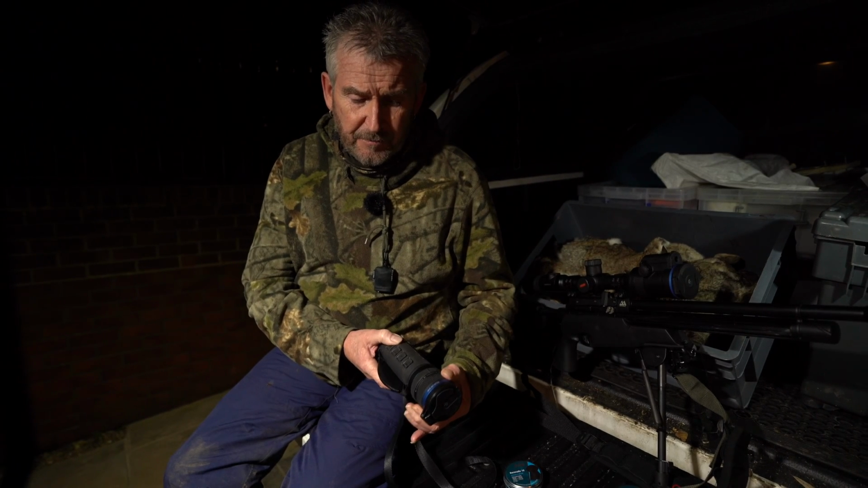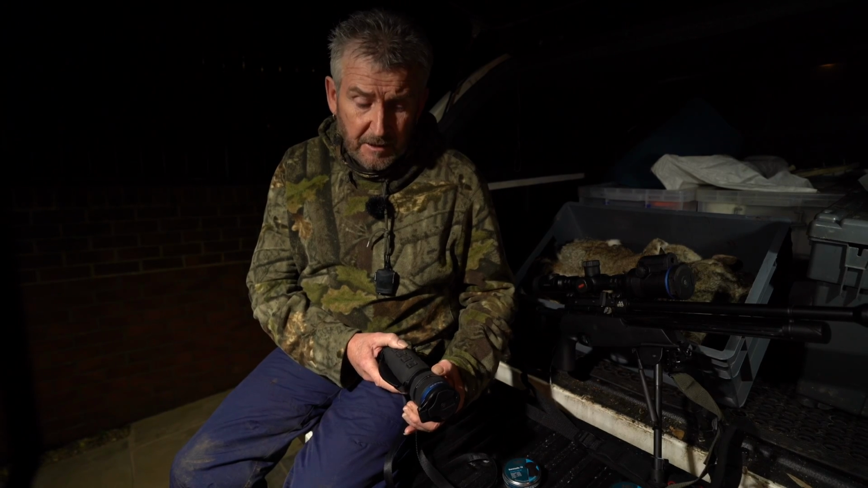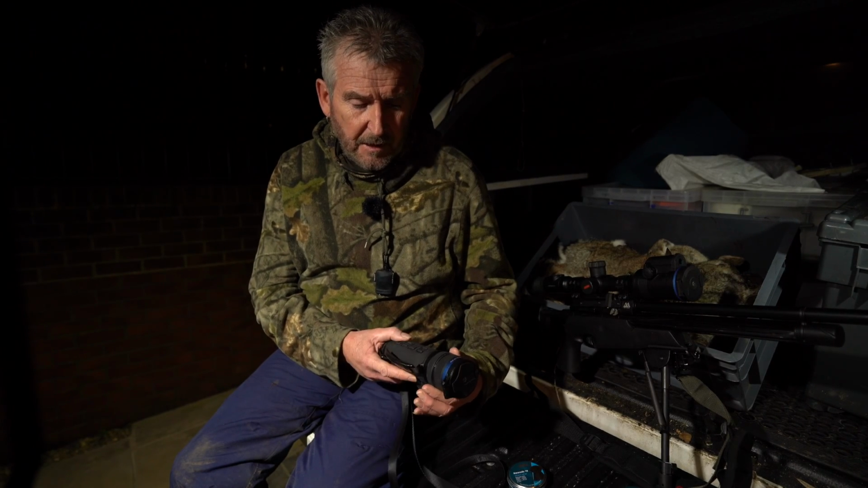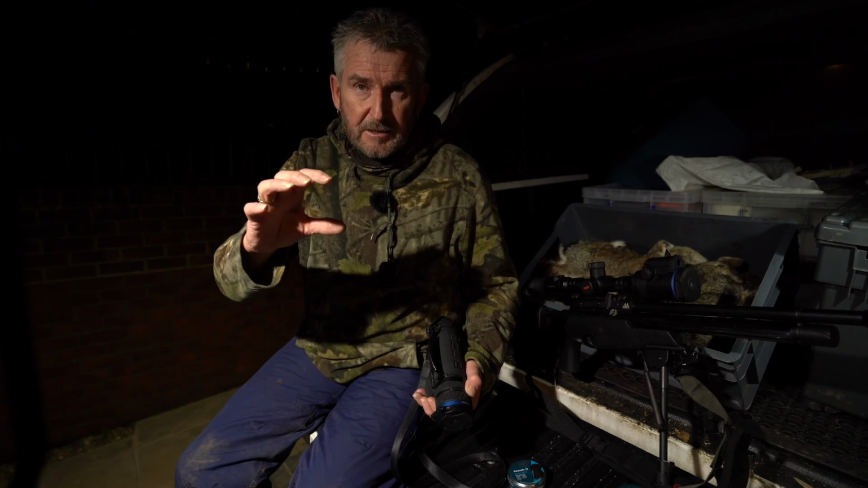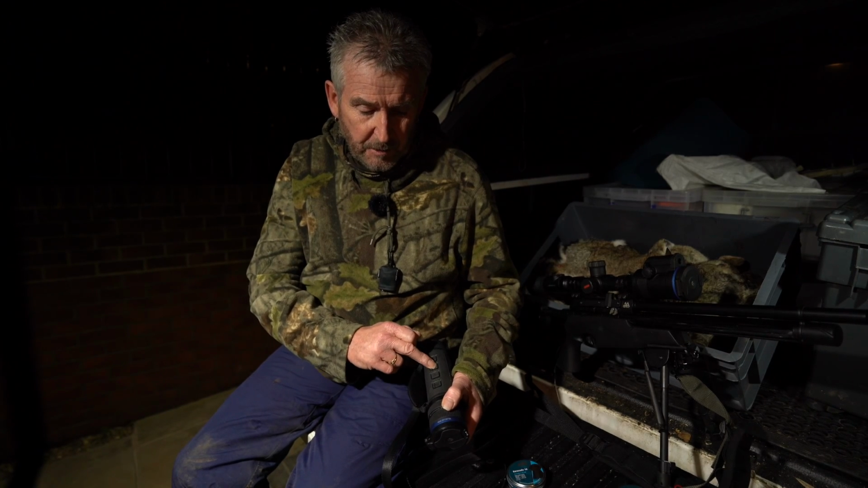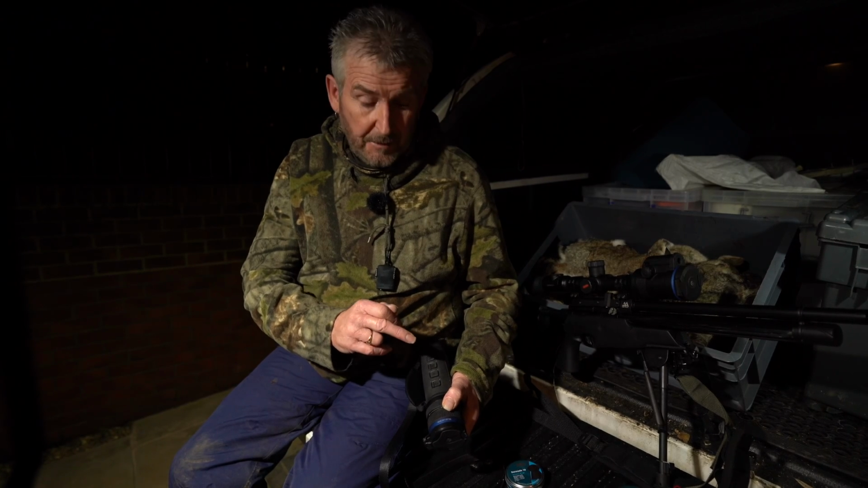It's got the front focus ring, but behind it is a second ring, and that's for the magnification. It goes all the way from standard all the way up to 4 times, and it displays on the side of the screen what the magnification is. Usual buttons on top: power on and off, up and down buttons, and the menu button. Obviously one of these is for the camera, and the other one is to activate the laser rangefinder.